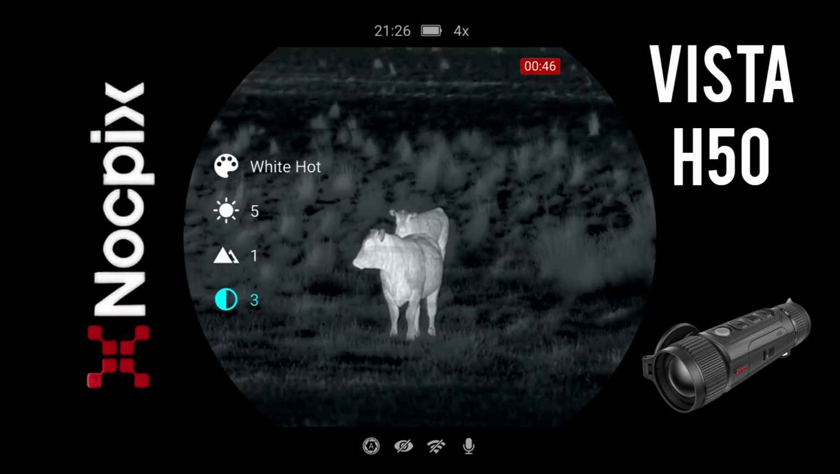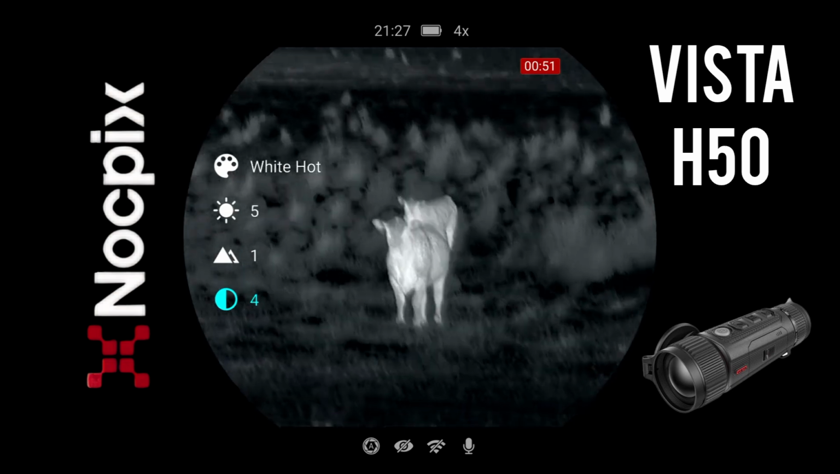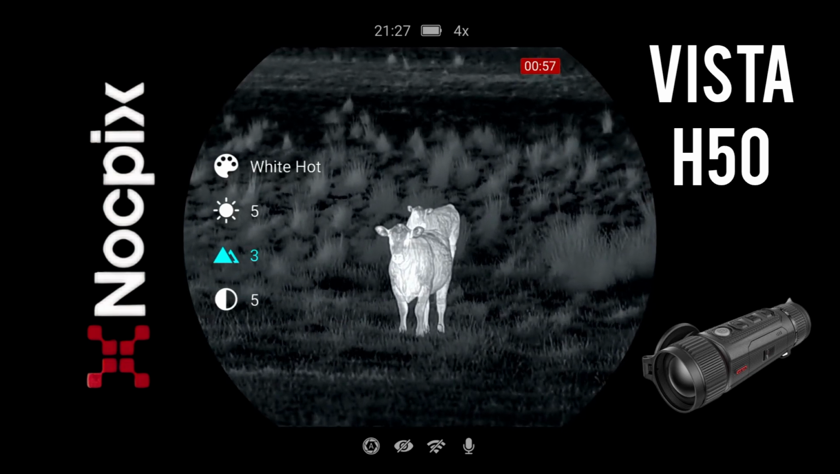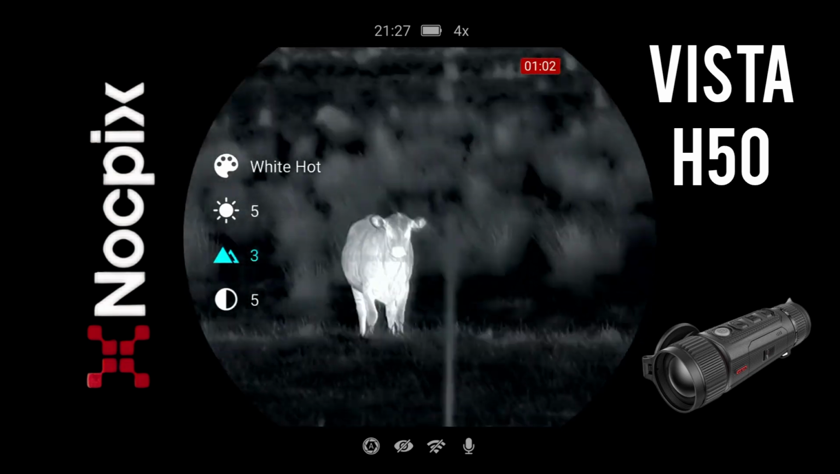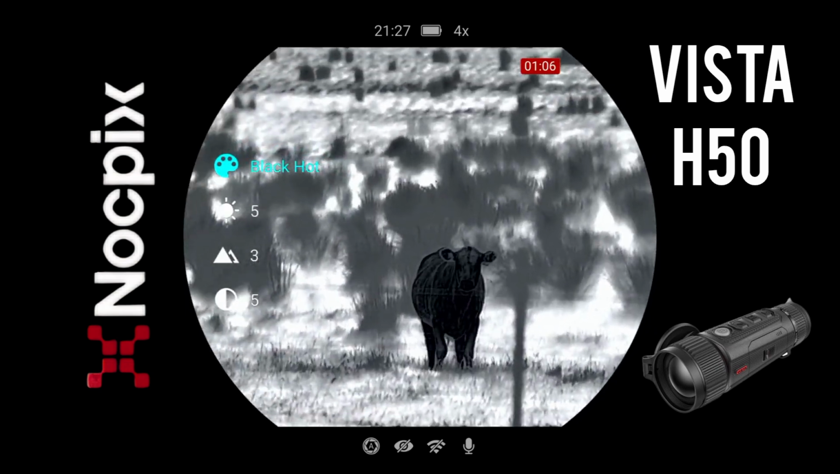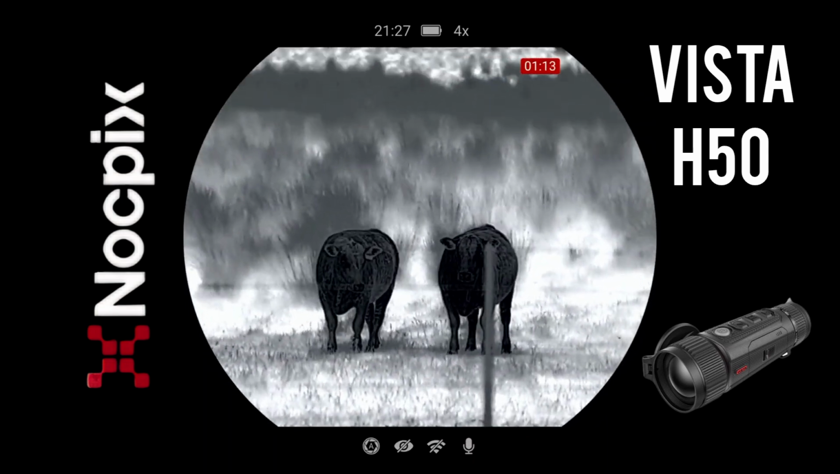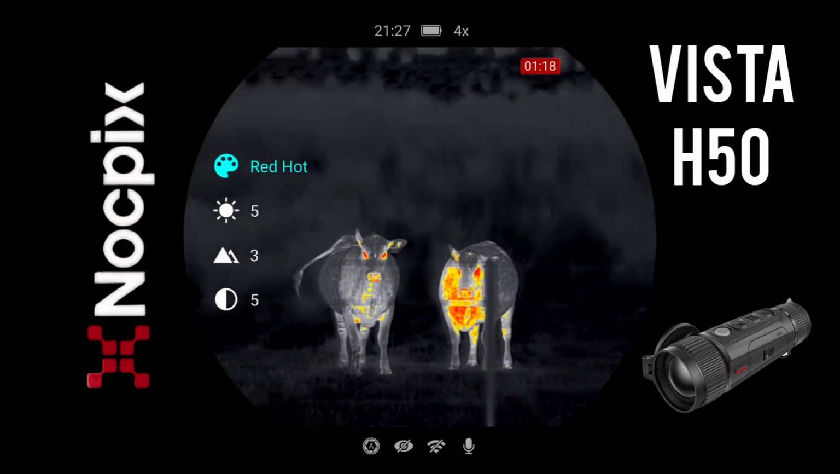What about contrast? I'll bump the contrast up to 5. Leave the sharpness on 3. Let's just have a scan around, see how that looks. I'll just flick through some of the other colour palettes too. Yeah, black hot looks pretty good. Cows are actually playing ball with me tonight. Yeah, red hot, very good.